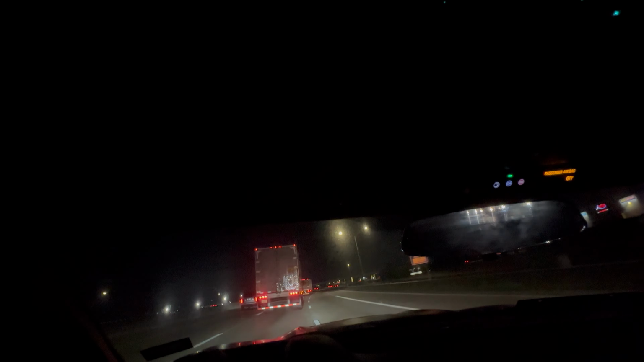I should get in this lane, but they finna merge for real. Damn, man.